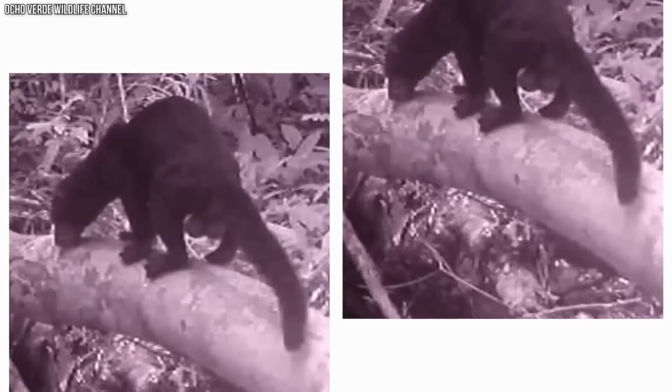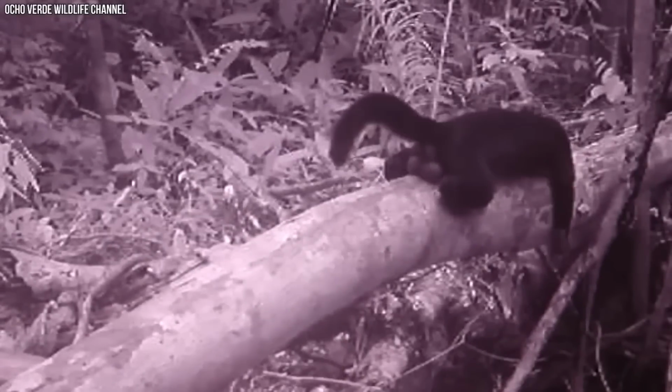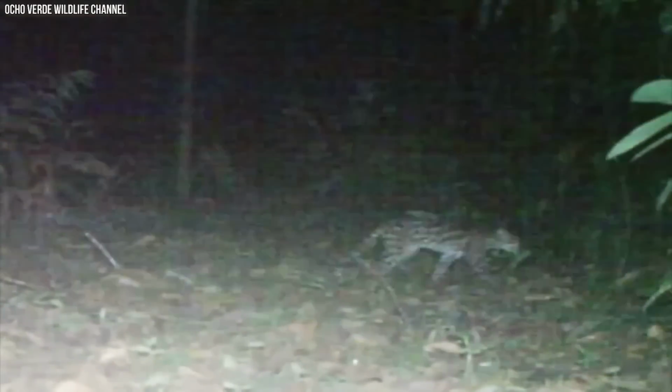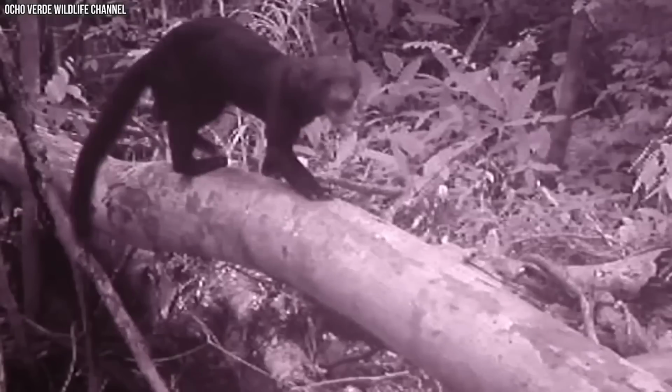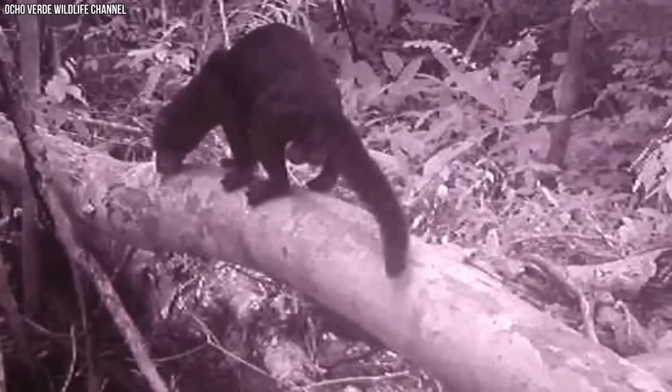As we watch the video, we can't help but shudder at what might be going through the Tara's malevolent mind. Is it performing some dark forest ritual, or perhaps indulging in forbidden pleasures? Regardless of the reason, this spine-tingling creature is undoubtedly making the most of its haunted forest surroundings.